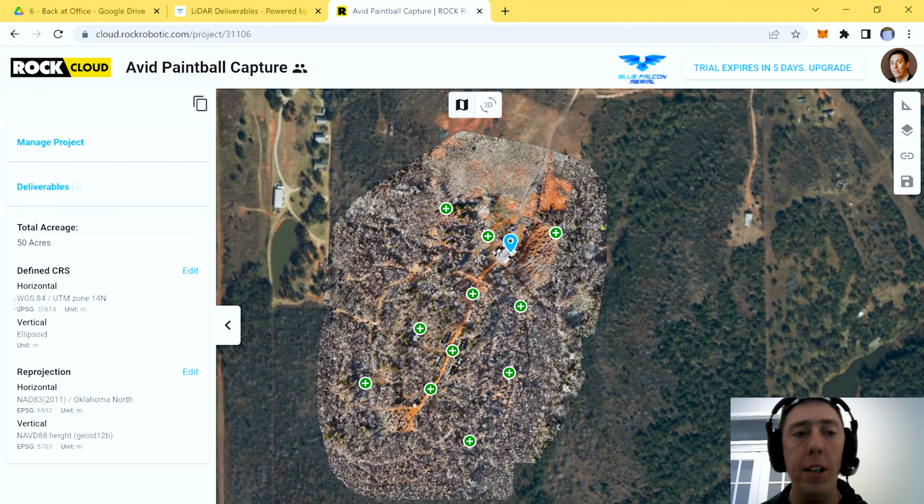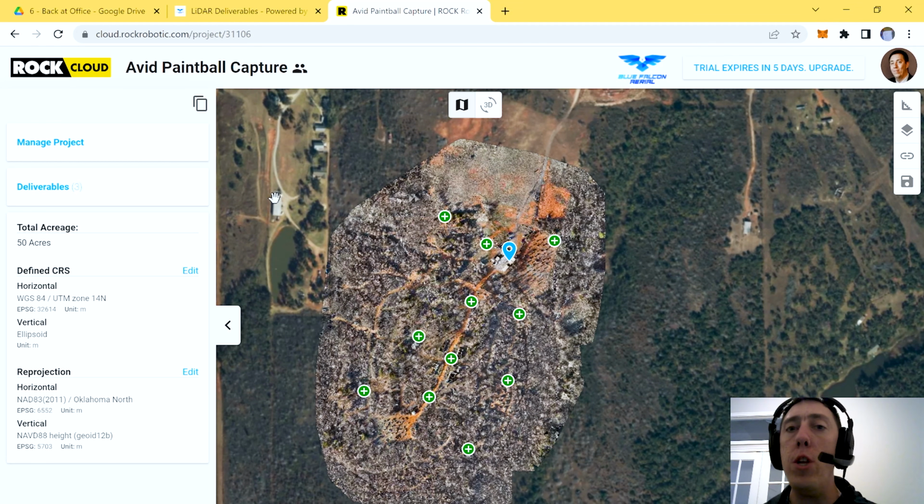All right, so something else you can notice over here is the coordinate reference system. We captured in WGS84 UTM zone 14 north, and we also captured ellipsoidal. However, we did reproject it over here to NAD83, and for vertical into NAVD88. So this was done in post-processing. Just be aware, you do have a lot of flexibility on exactly how you're going to project your coordinate systems on here.